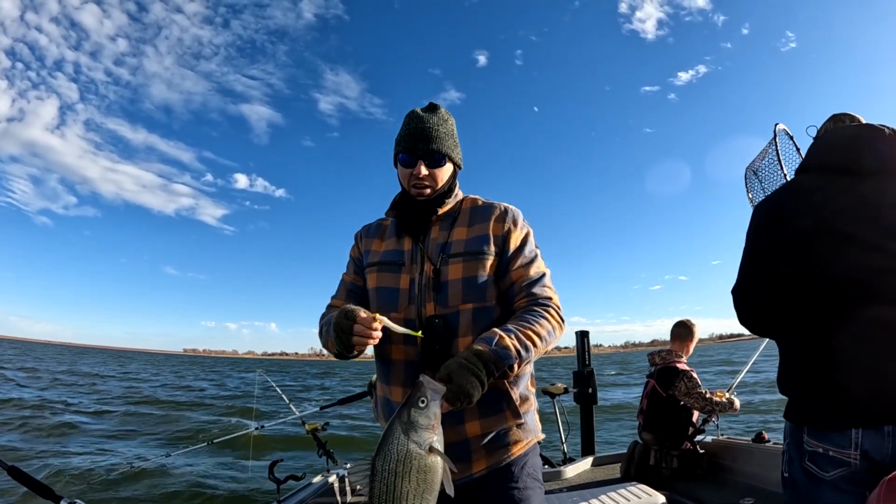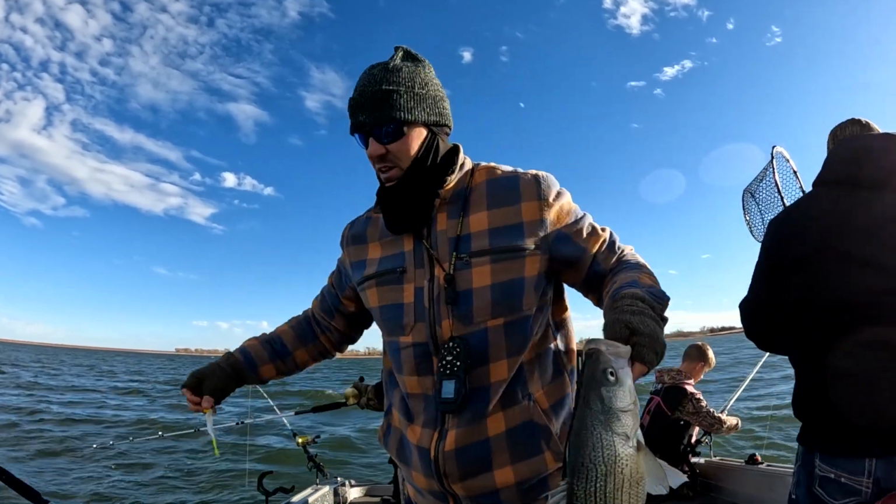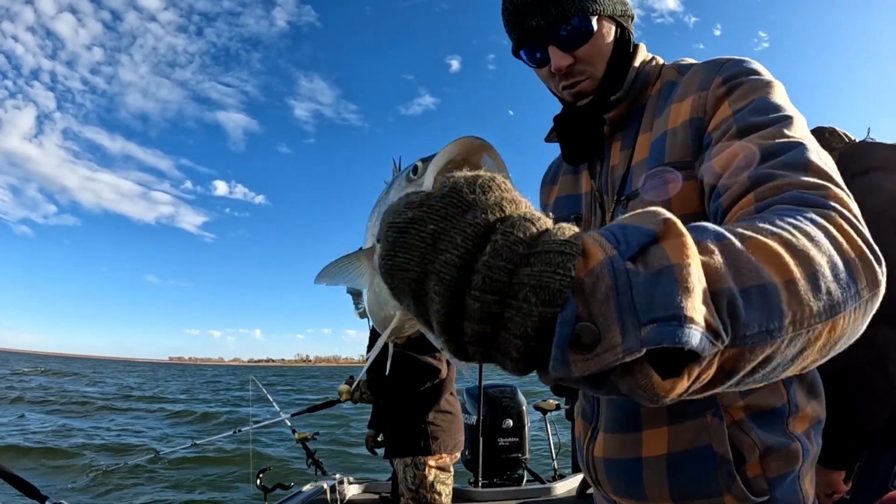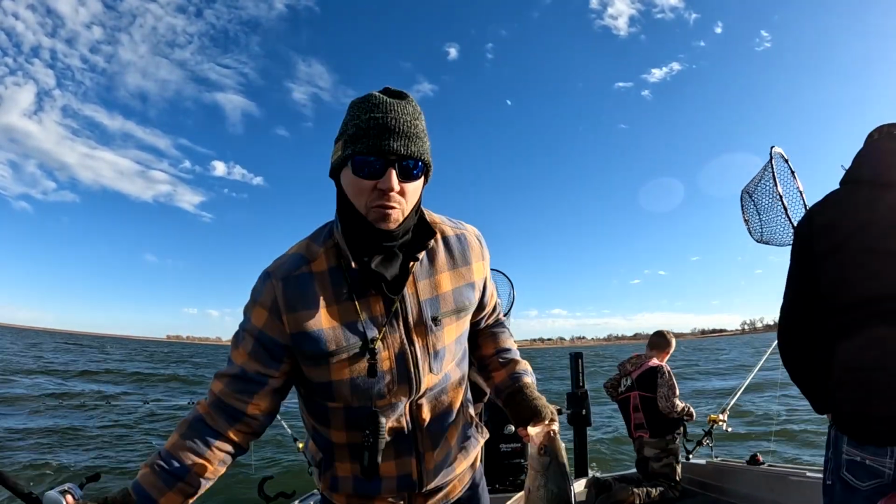Like the first one, isn't it? Oh, guys, got him on the same yellowhead. Man, look at this, guys. Look at this fish, man. Woo! Man, we're on them, guys. We're on them. Two cranks up, guys. Two cranks up. Come on. Hopefully they'll stay underneath this.